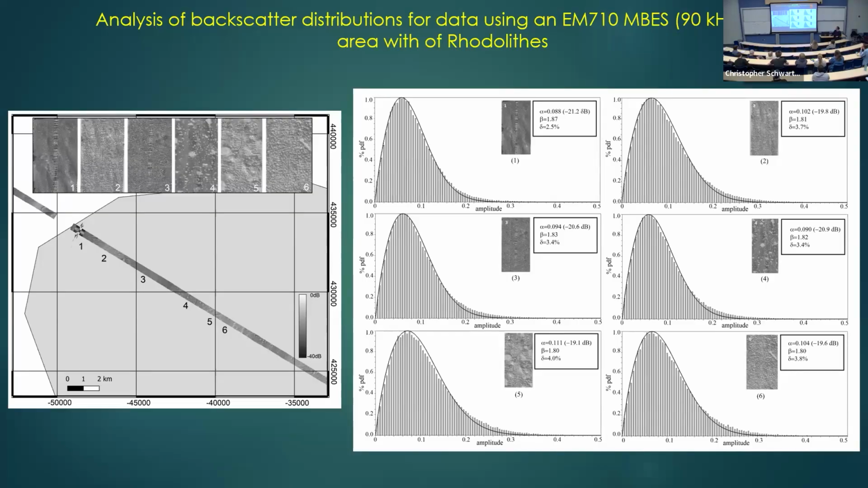We could also use the statistics that we've been discussing, to make a histogram of all the acoustic samples in one certain angular range, depending on what you're looking for.